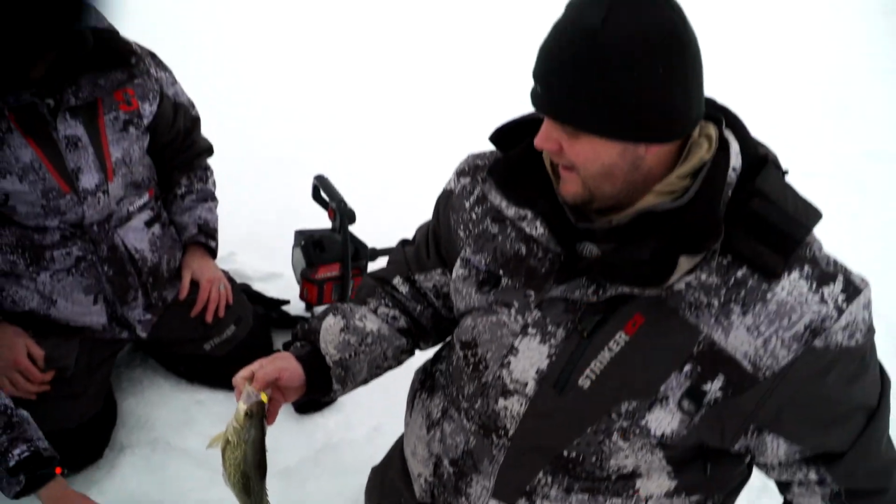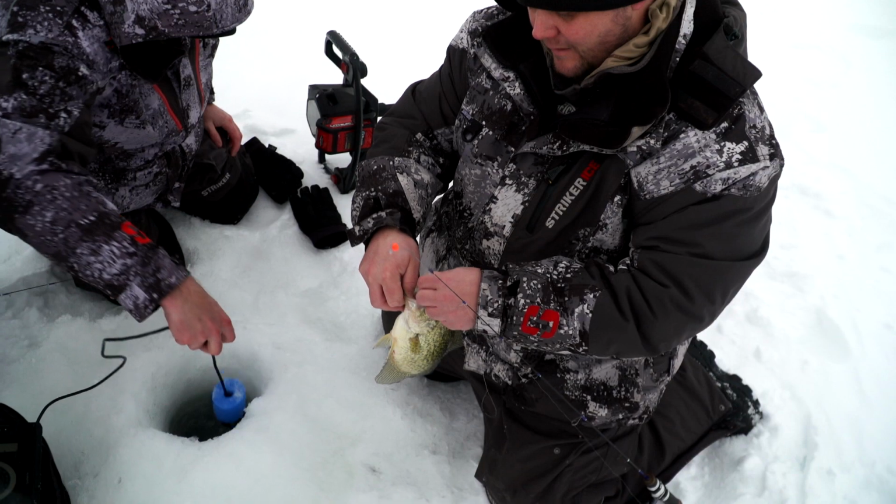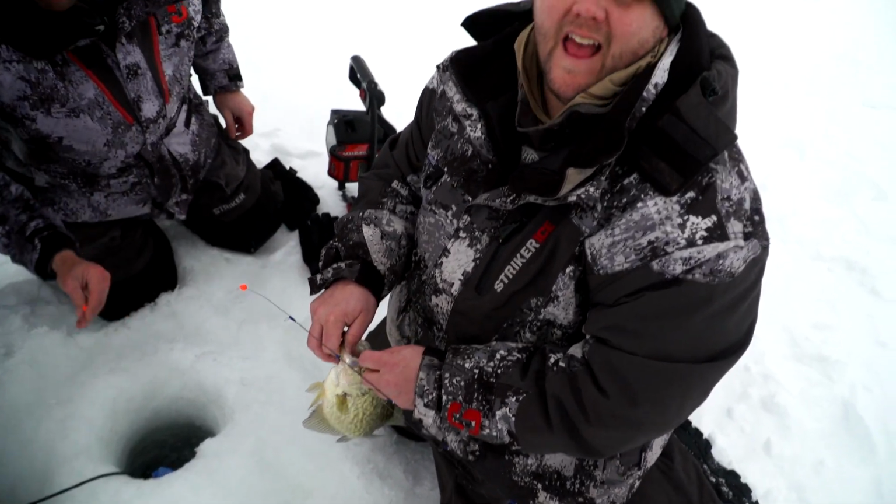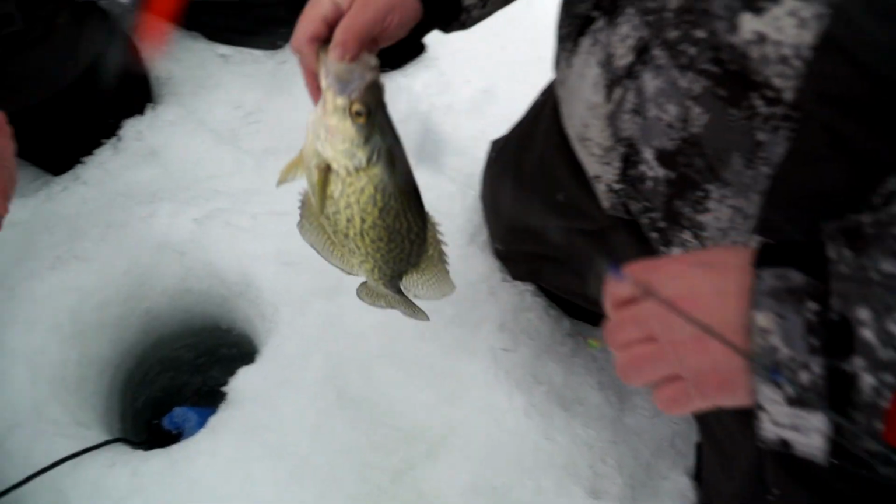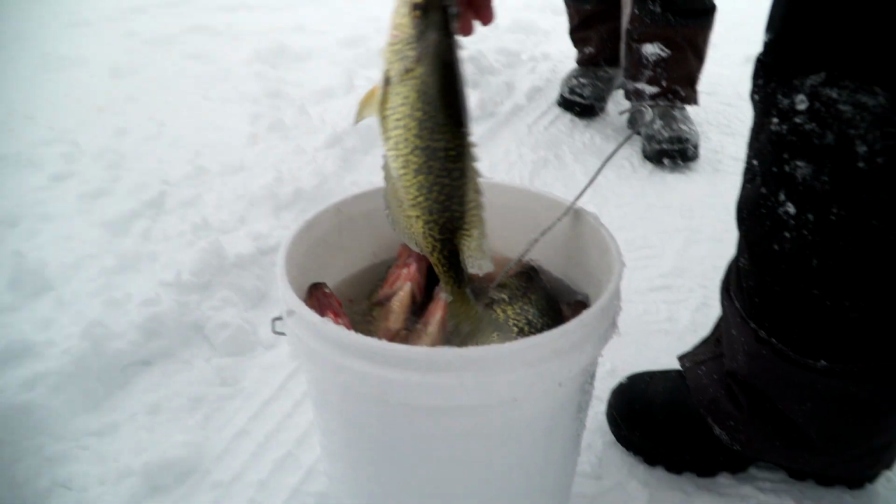No bait, no nothing. And that's the key. You can sit out here and wait for the fish to come, but you can see we don't have any bait. I'm just using a jig and spoon. And as long as you stay ahead of the school, they're active, they want to eat, and you're able to catch these fish. Bucket's starting to fill up.